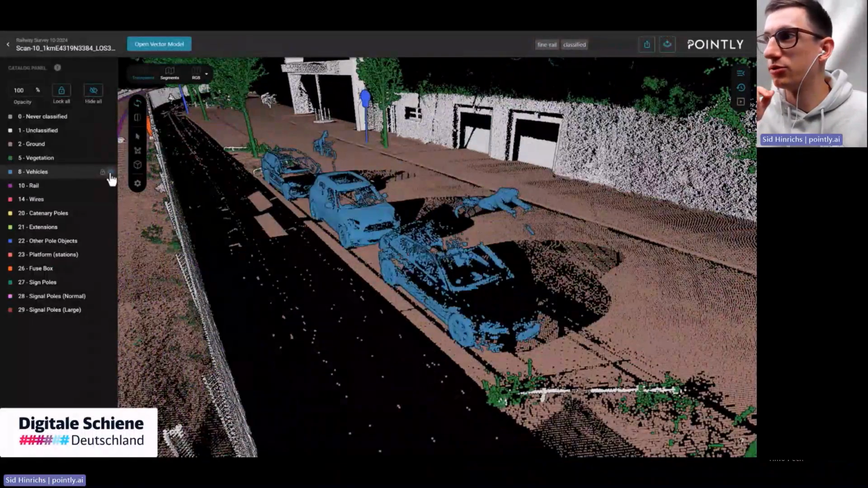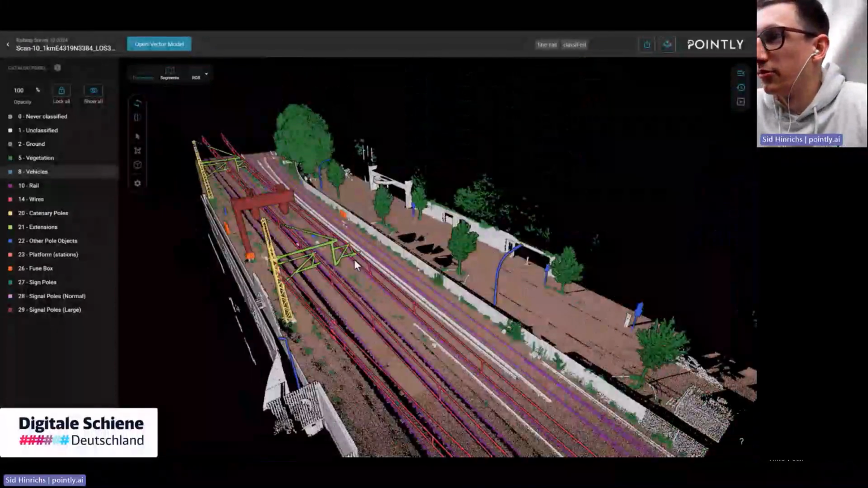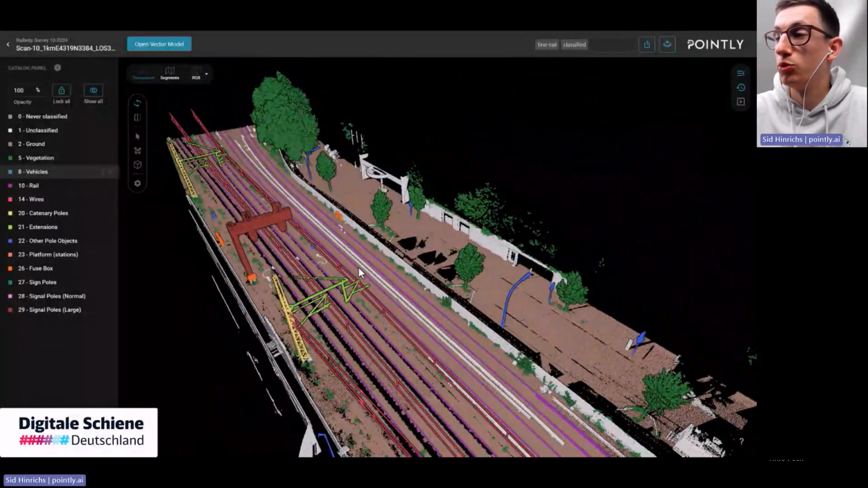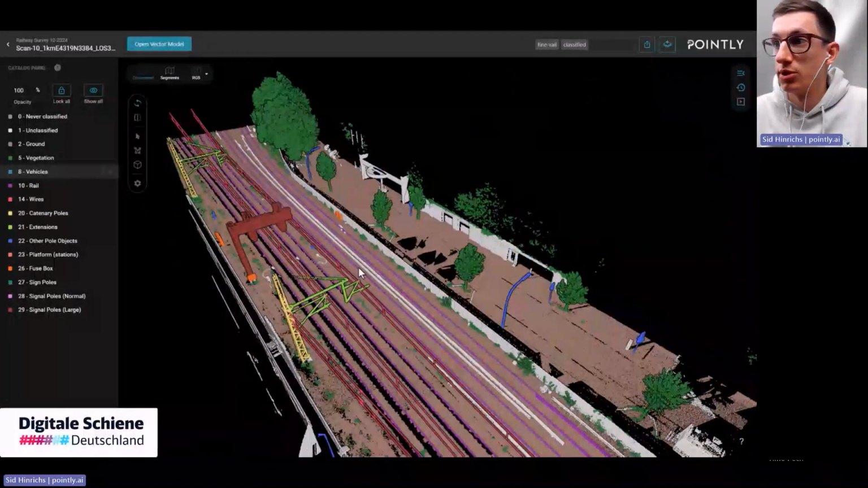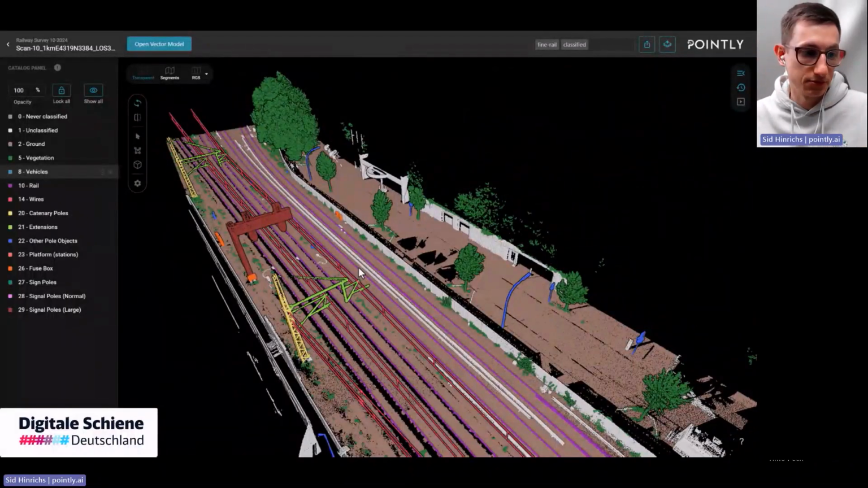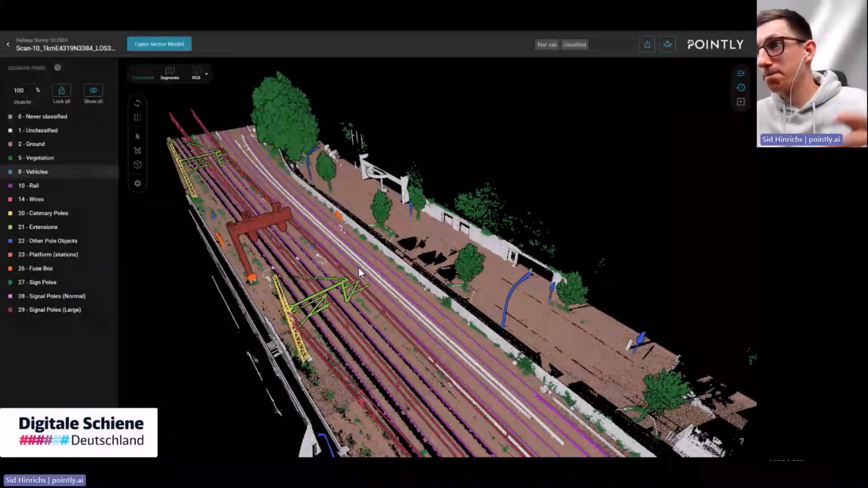And now we can hide or show the cars in here, and we could even remove the points on export. So we can do some dynamic cleaning. We can remove noise points or any points which are not interesting after export.